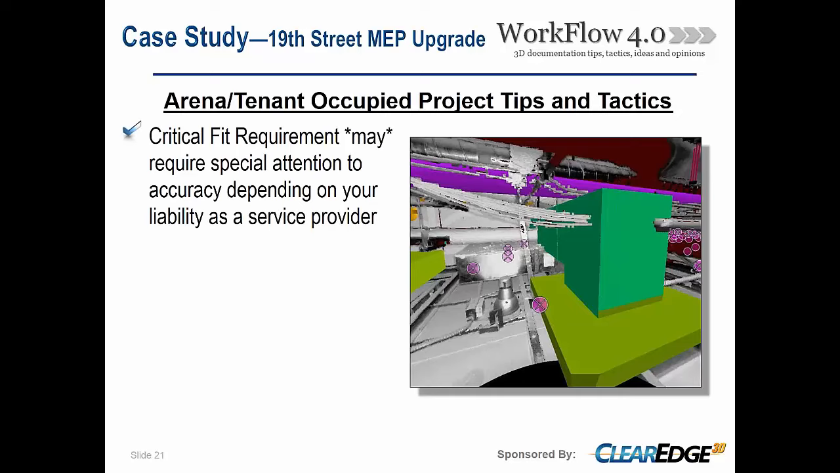The tenant-occupied projects and tips and tactics. Okay, so your critical fit requirement. If your client is really in need of, look, you're going to make this work, and we can stand behind that, you may need to spend special attention to your accuracy. In some buildings, the geometry sets up great. You can use cloud to cloud. We use cloud to cloud all the time. But in certain cases, really take a critical eye to what would be the best fit.